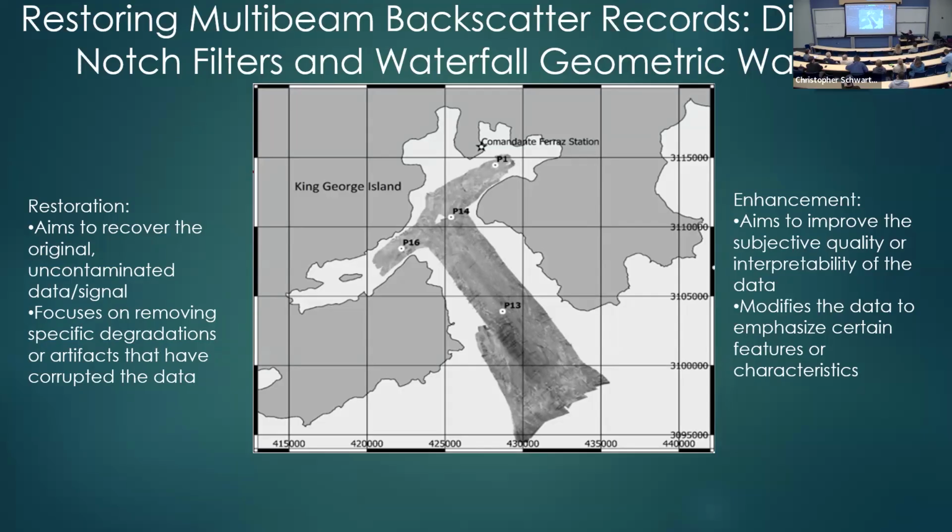So restoration aims at recovering the original data or signals. I would like to remove some degradation, some noise that was added to the data. Enhancement, you don't aim to restore, you aim to enhance the way you're going to interpret the data or emphasize special features and so on.